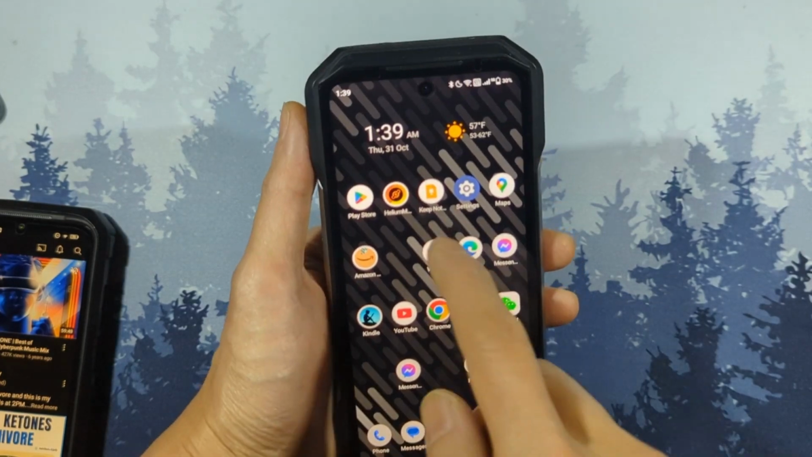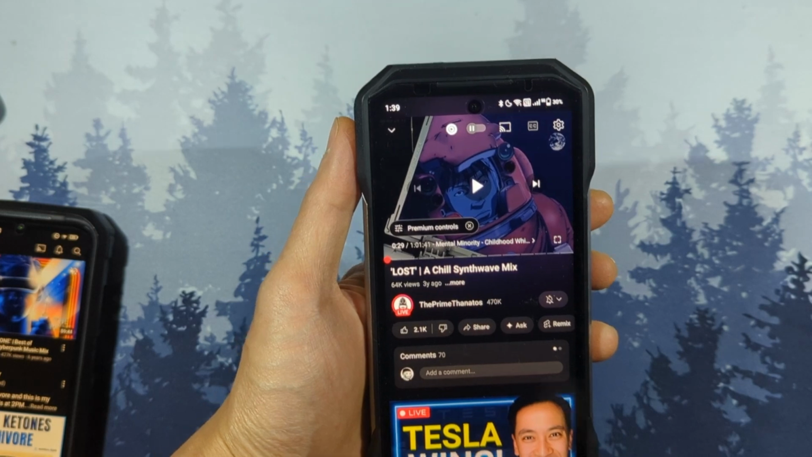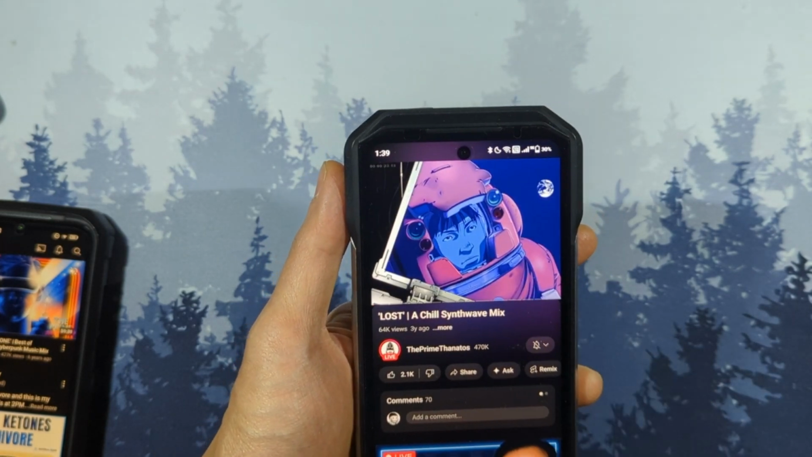Although the fingerprint scanner works well, there's a little bit of a bug where when you accidentally touch it while watching YouTube, it brings up the on-screen controls, and it doesn't go away until you tap the screen.